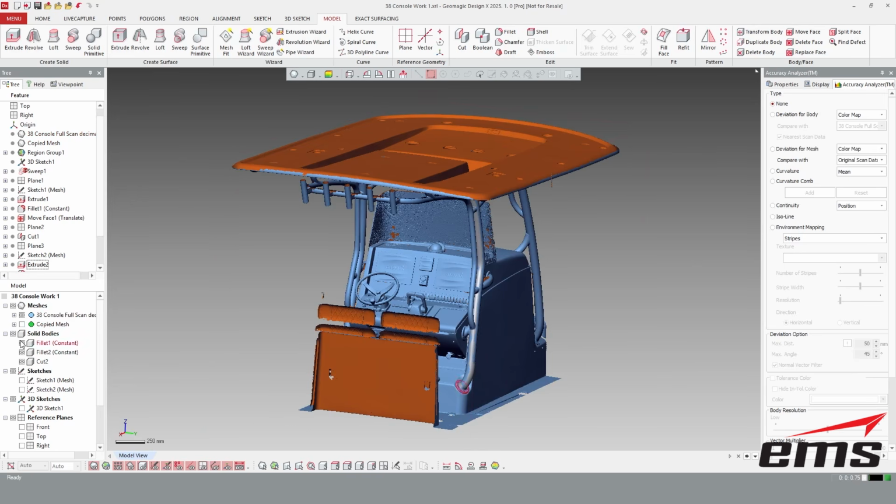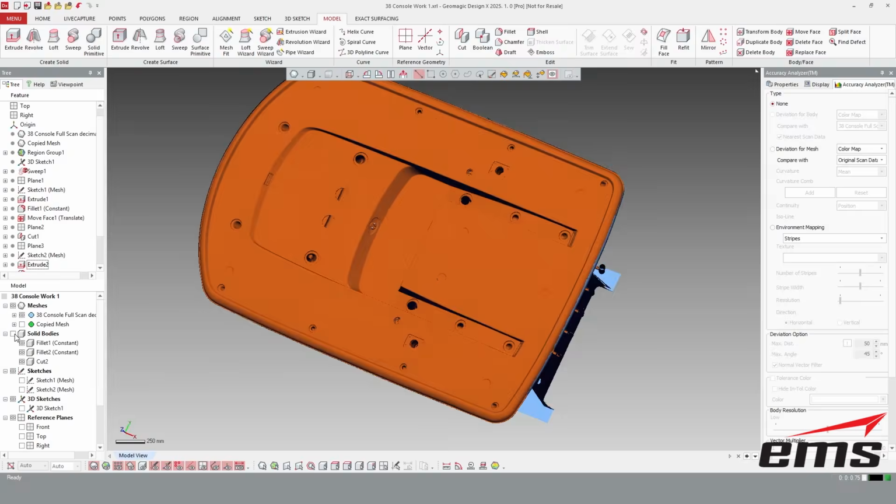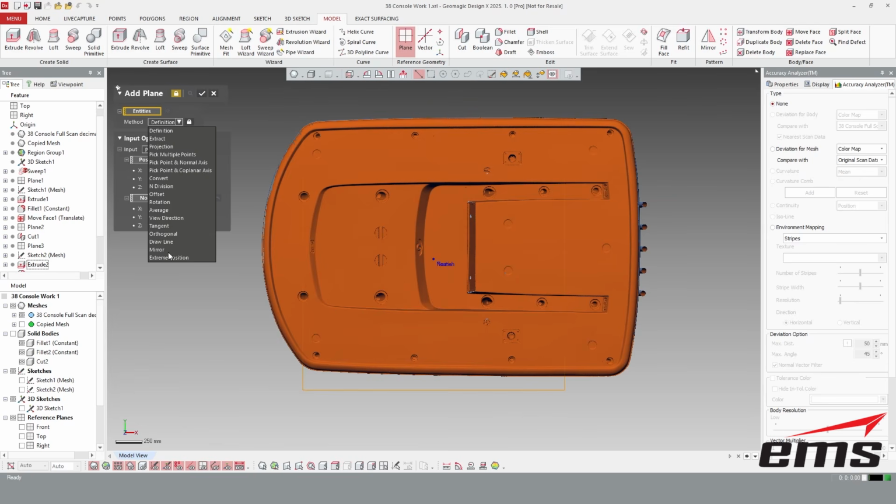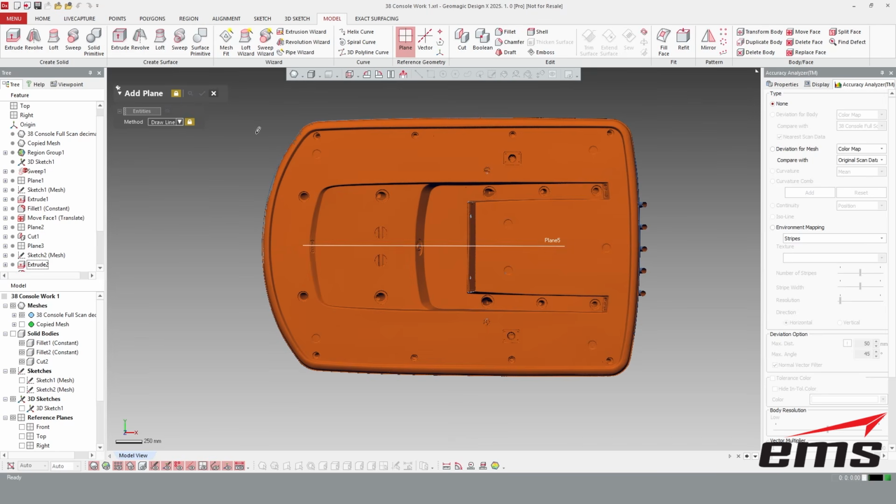We're going to go back to that original mesh. Okay, we're going to go into a view like this. We're going to build a plane, and the first plane we're going to make, we're just going to draw it. And what we're trying to do is just kind of get close to where the center mirror plane would be. Okay, it doesn't have to be perfect. You just want it kind of close.